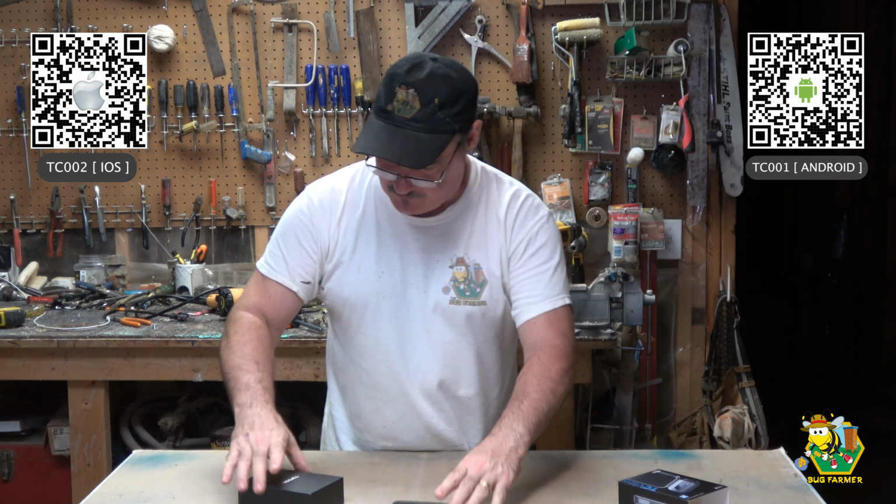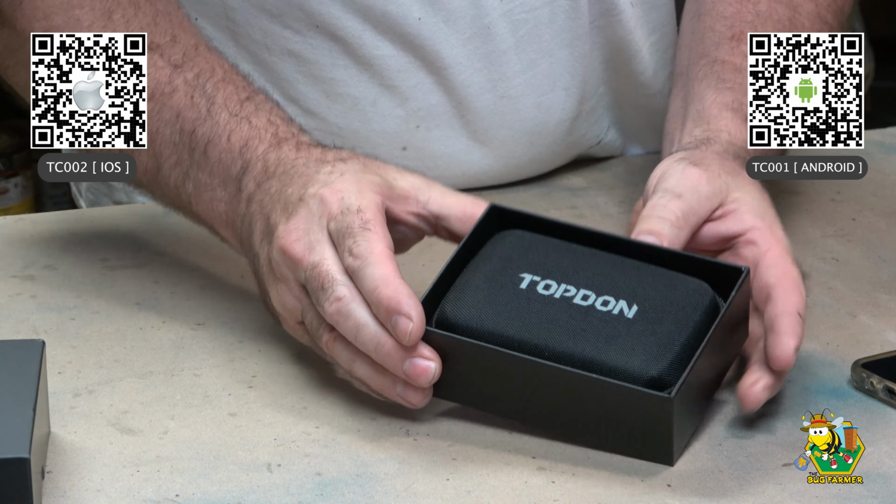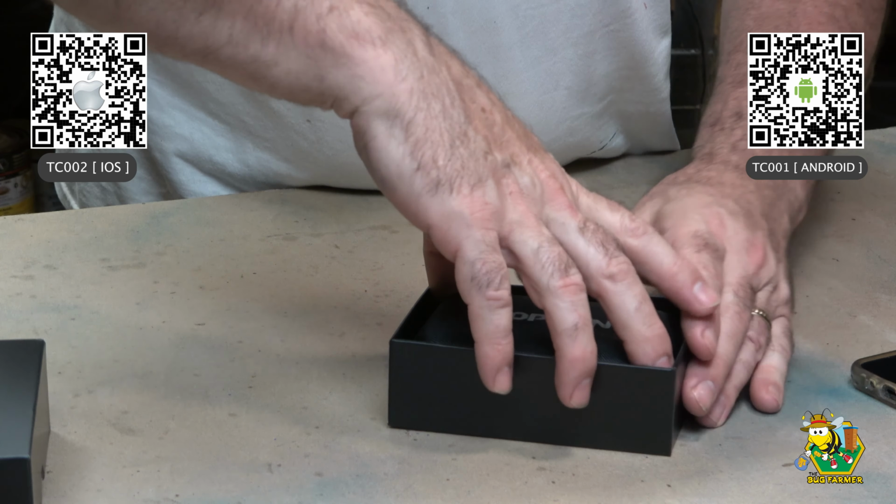We'll set the box aside for now. TOPDON. Okay, look at that. That is nice. Looks like there's a little case inside.